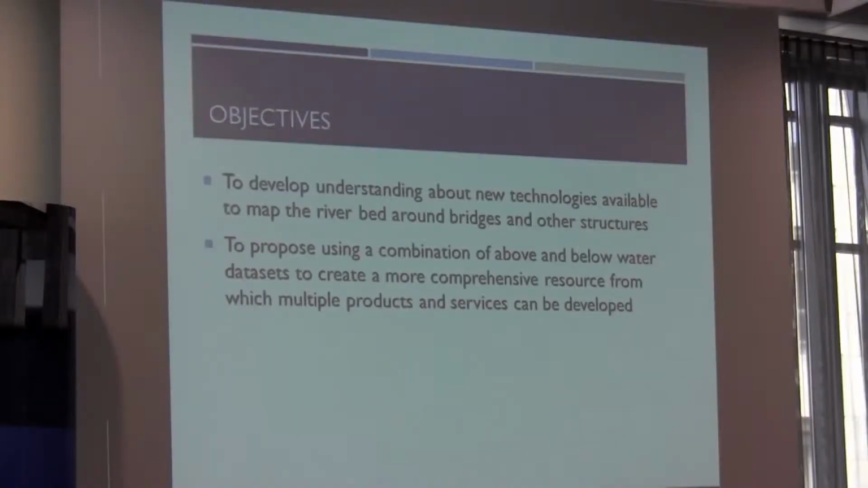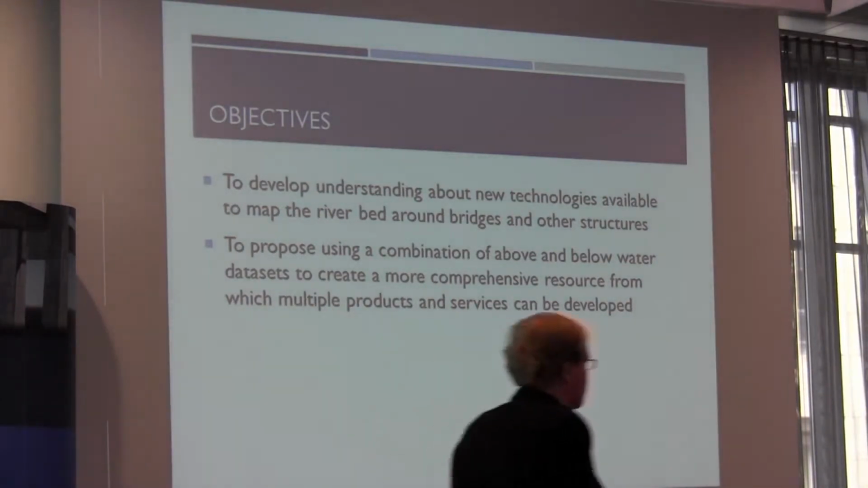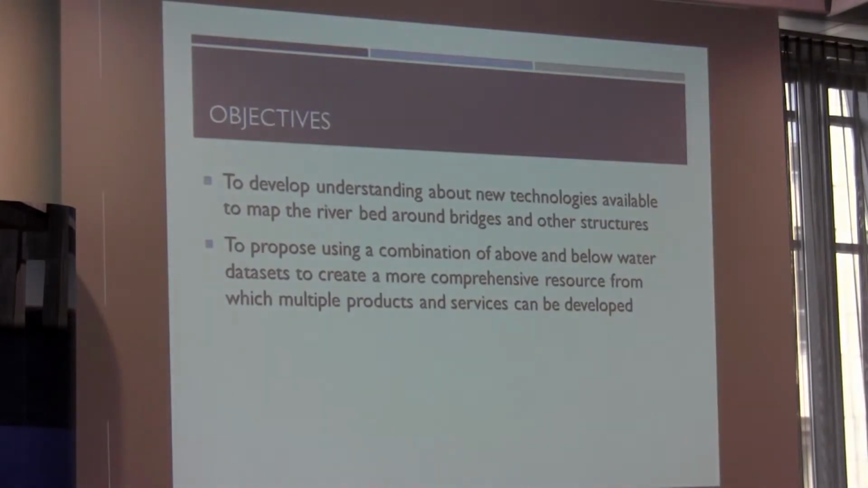My objectives for today are basically to help understand how various new technologies and existing technologies are used to map the riverbed scour around bridges and structures, and then also looking at how different data sets can be combined. So underwater, above water, laser, sonar data sets, plus a few other little bits and pieces can be combined to provide a big, rich data set from which various deliverables can be extracted.